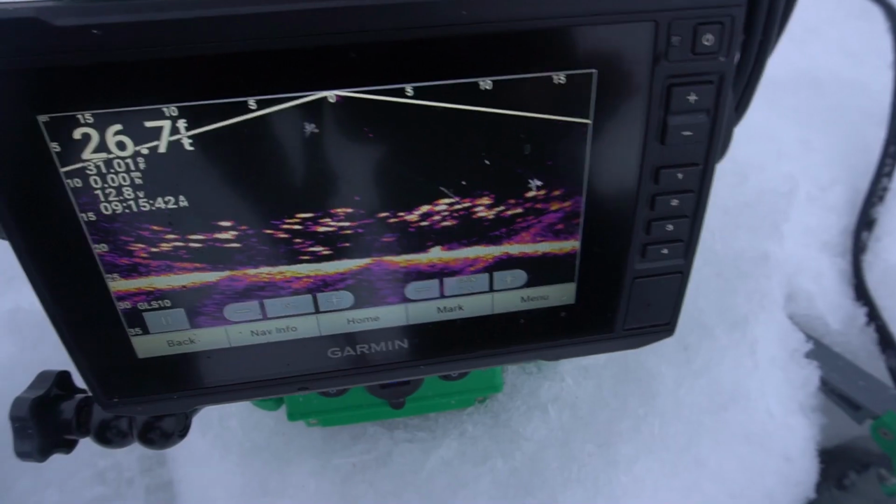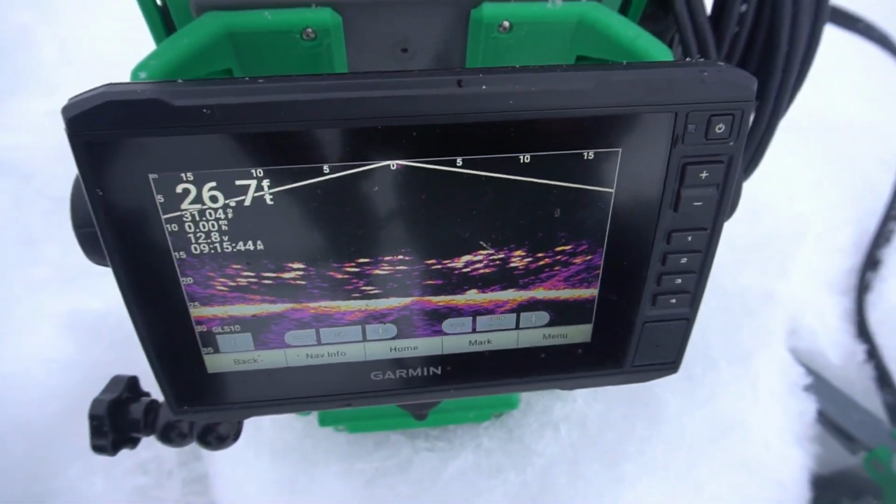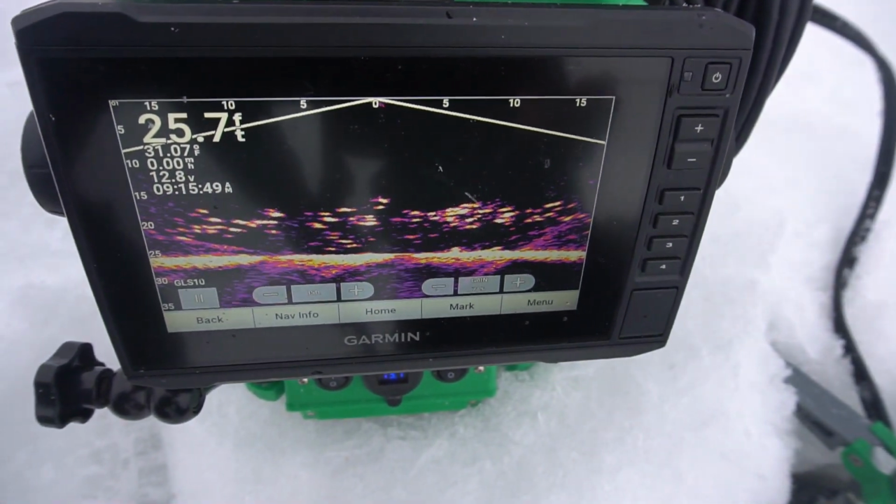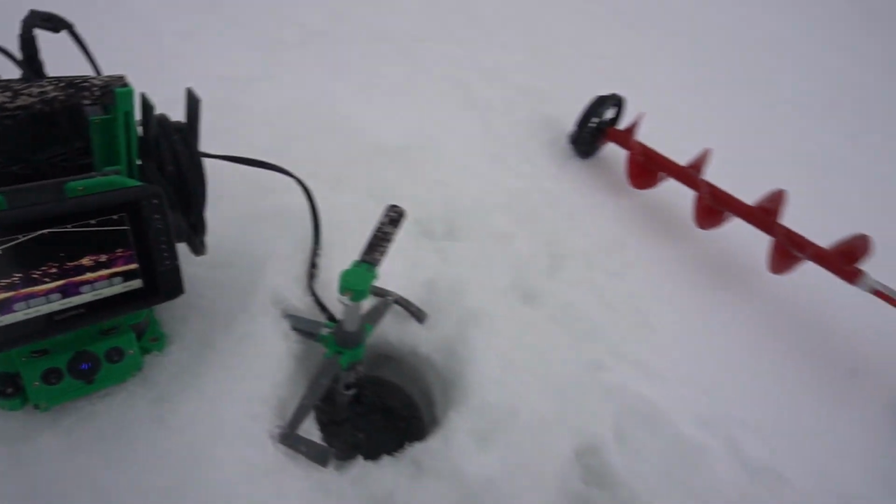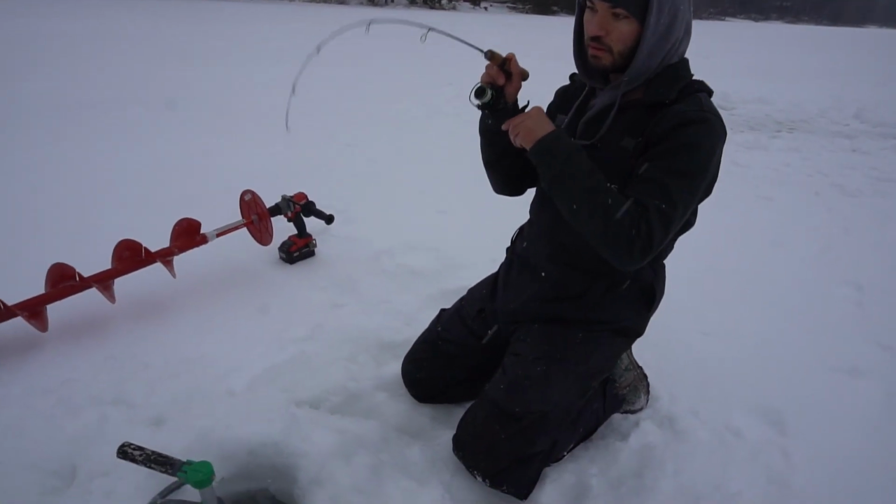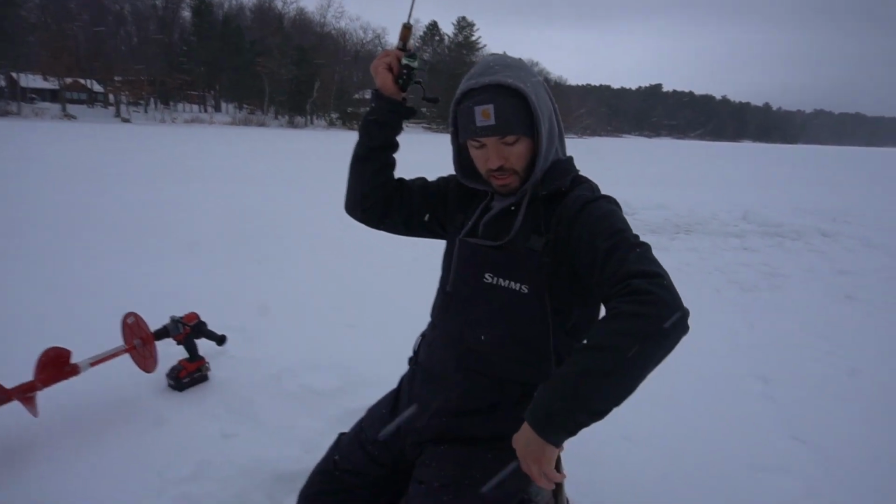Oh my goodness. Yeah. Those are all fish sitting in 26, 27 feet of water. Holy cow. Yeah, I got another one coming right now. Oh, there you go. Just like that. Wow. Easy. Too easy.